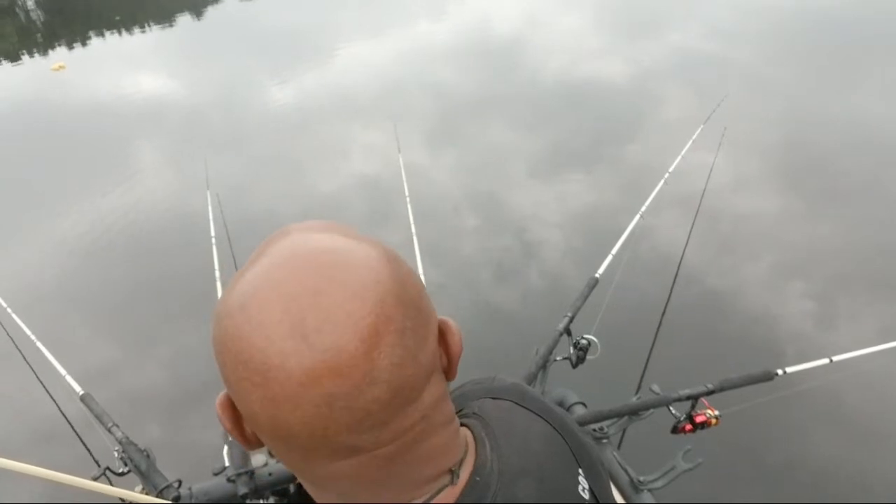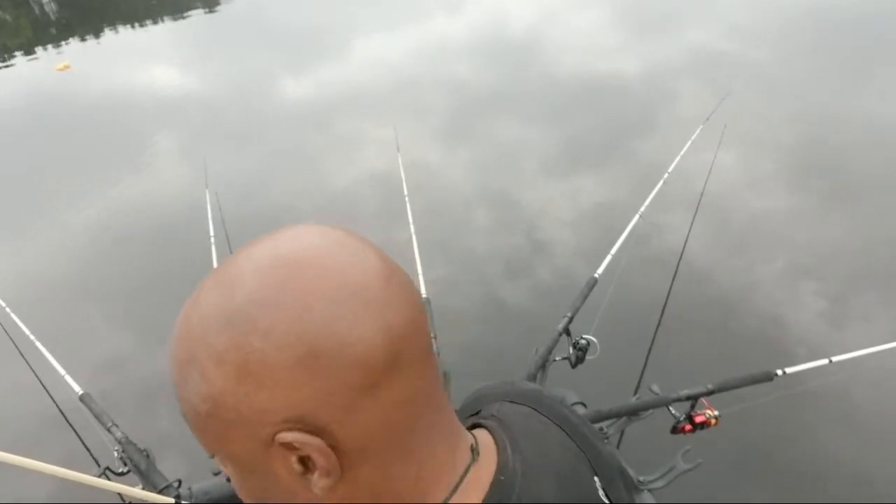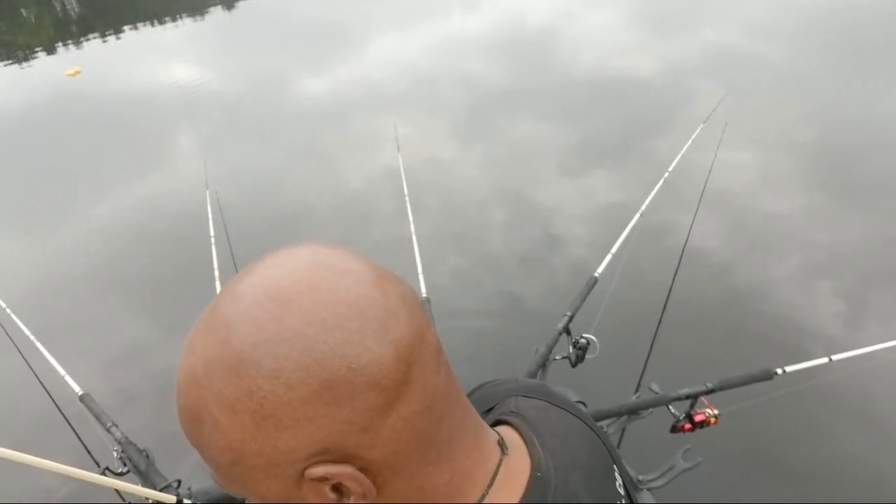Guys, listen, I'm telling you right now the outfit that I'll be running. I'm gonna have that stinger shad. I'm gonna show it to you again, what I'll be running. And I tip it with a minnow. And I'm gonna catch some big crappie.